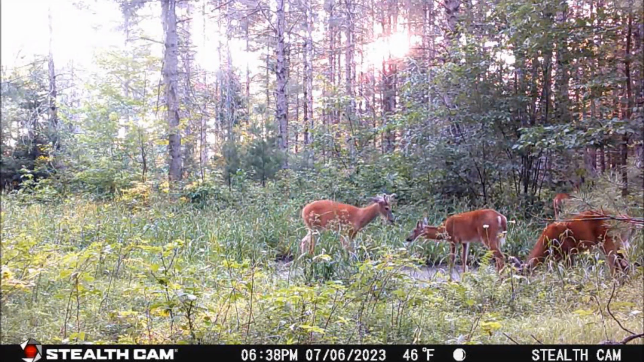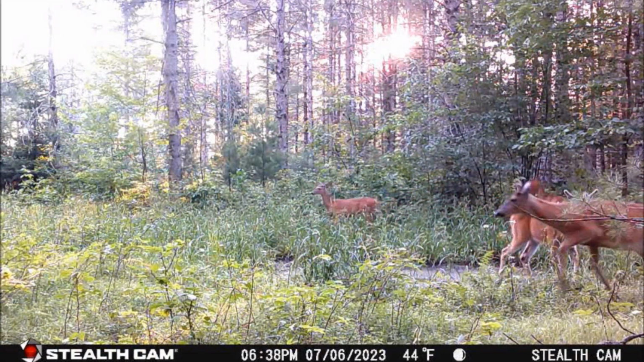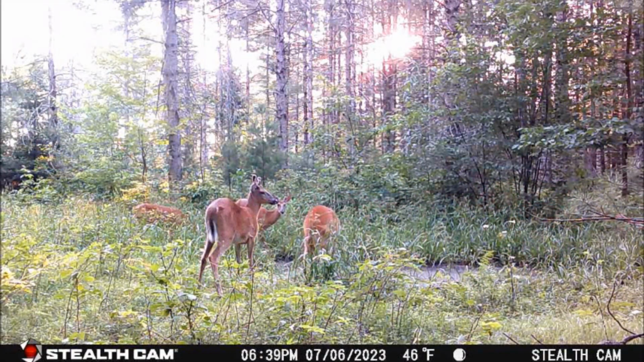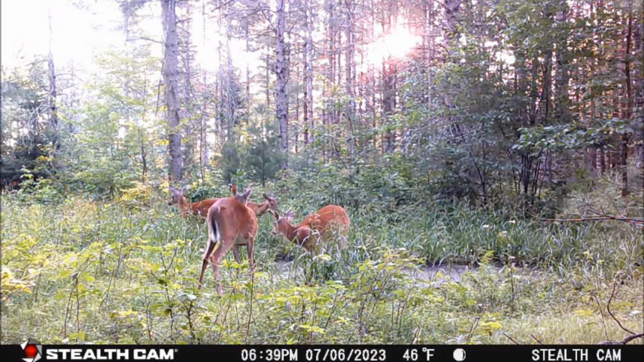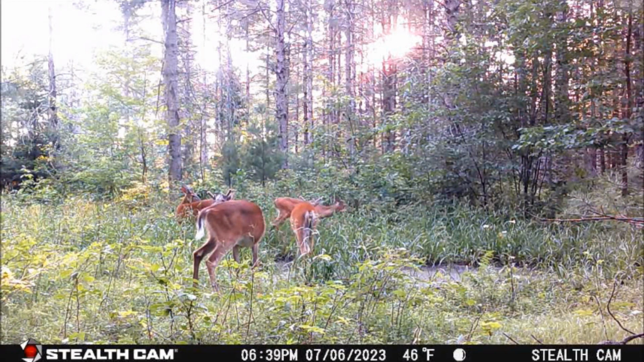Now, Lumpy wasted no time shooing the 4-pointer away from the waterhole, then immediately went after the smaller rack 6-point. But they didn't leave the area. Now Lumpy even shook his head aggressively at the doe as she approached for a drink.